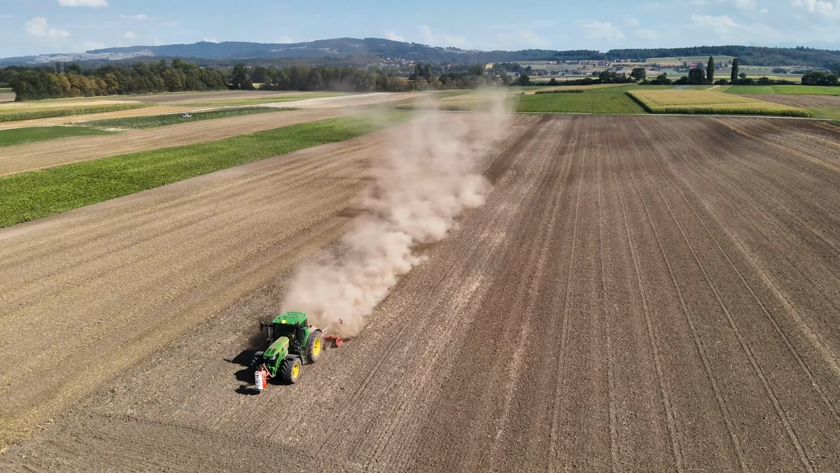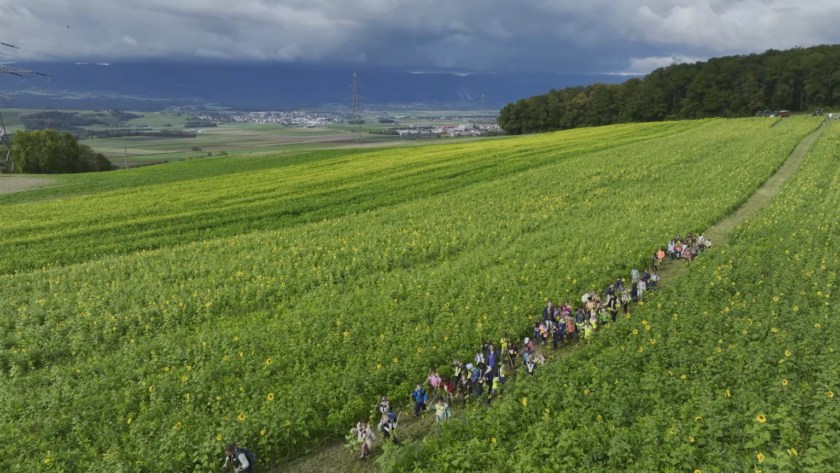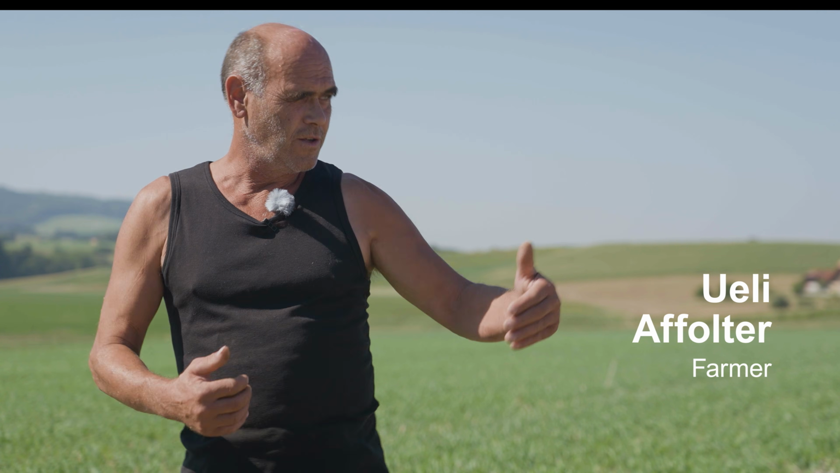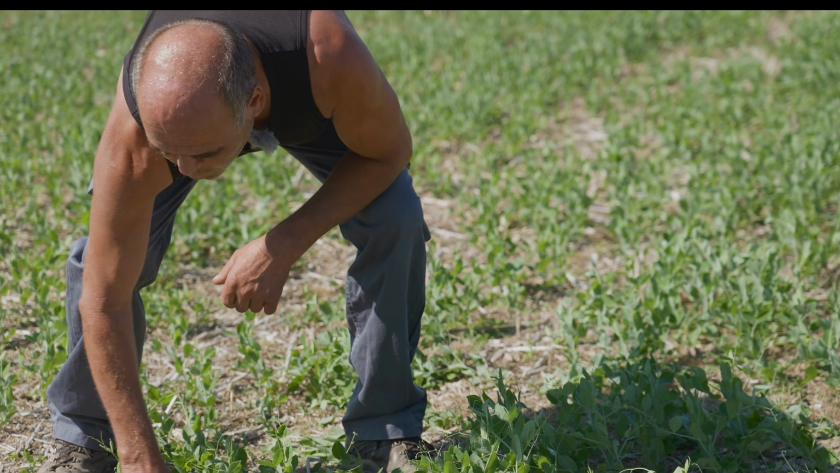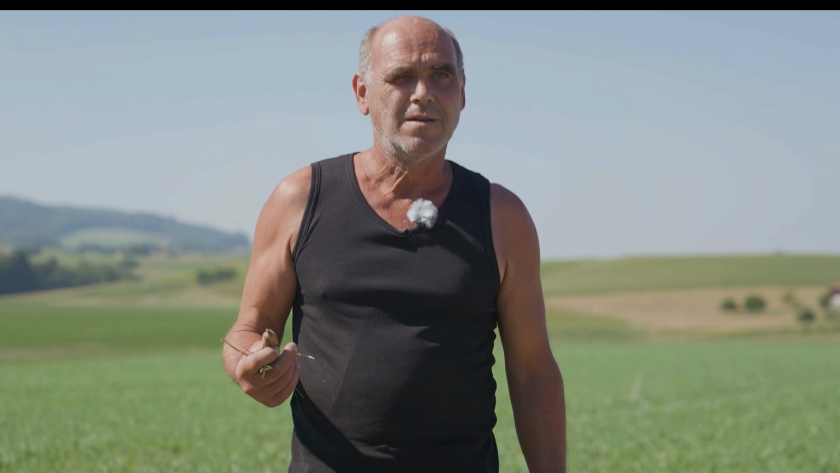But how can we avoid exposed soil in the summer, such that the soil always remains covered, productive, and cool? These farmers share their experiences. If we look here, inside this mulch, there is only a path in between. I don't assume that the soil condition is different. At 1 to 2 centimeters, we already have moist soil. It is not dried out, and moisture still comes up from below.